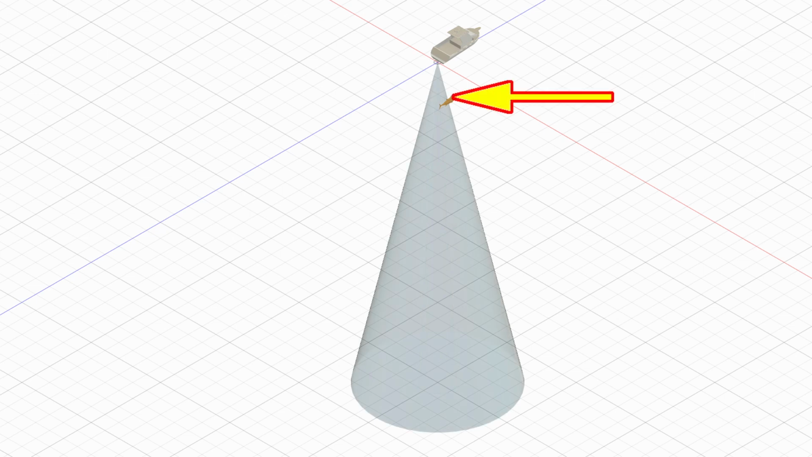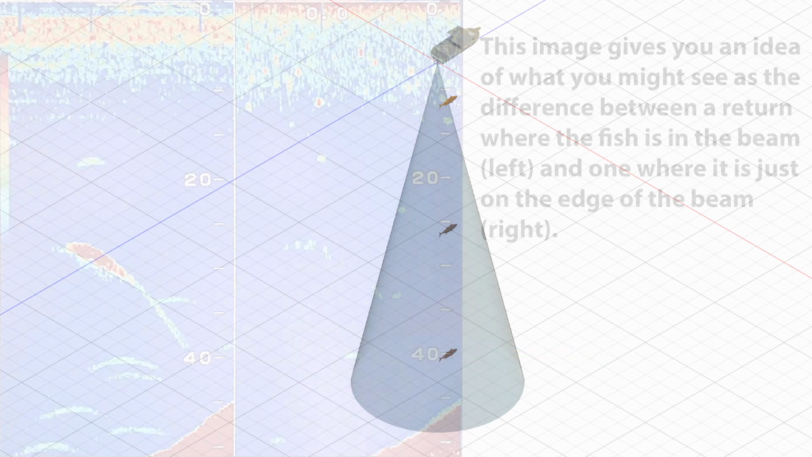Now looking at the same situation with the 3 fish, but this time using a 25-degree low frequency cone. Now the first fish at 10 metres and 4.5 metres off to the side is still outside of our detection cone. This time the second fish at 50 metres deep and 4.5 metres off to the right of the transducer is well within the cone of the transducer signal, so it will be detected. The third fish at 90 metres deep is also well within the detection cone of the transducer.